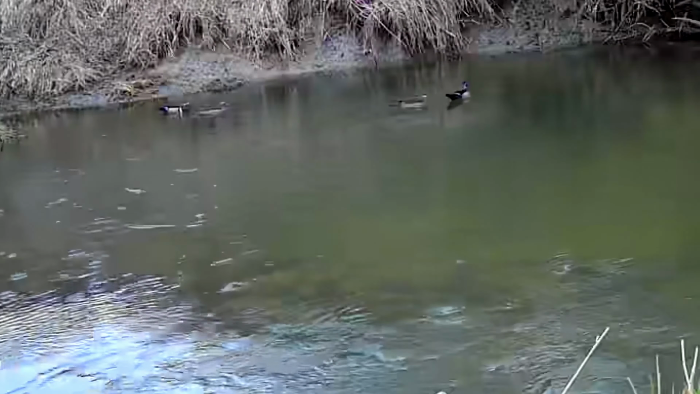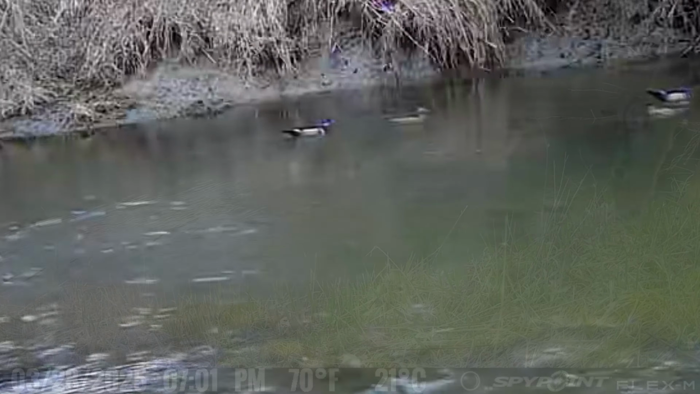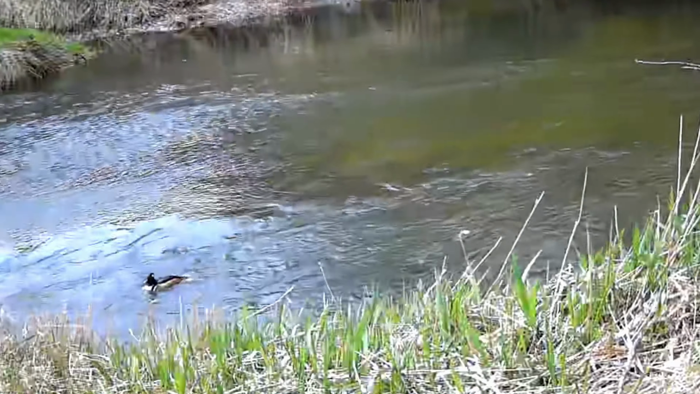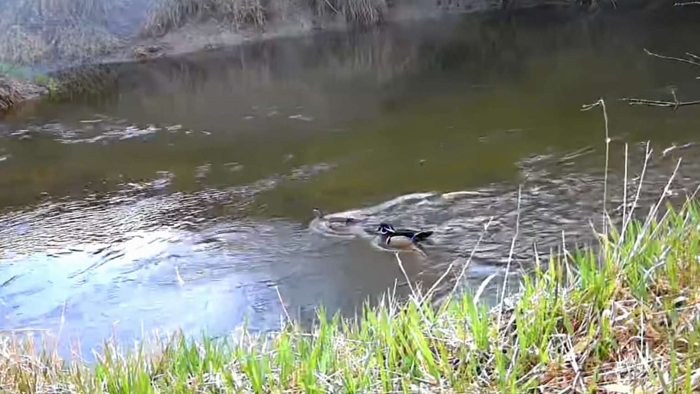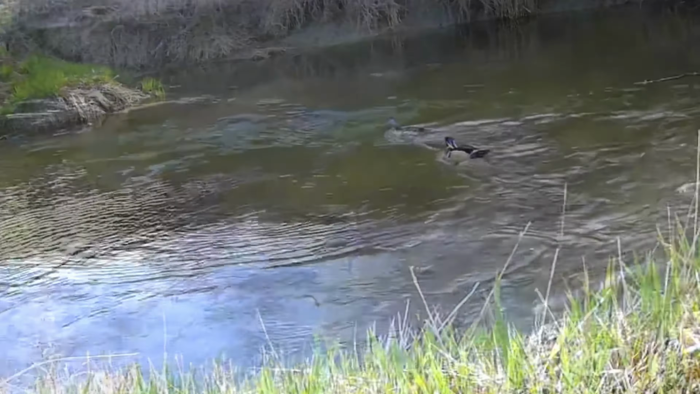I'm not sure if those are the mallards or no, those are the wood ducks. Two pair of wood ducks. Hard to tell sometimes. There's only one deer in this game camera here on the creek. This used to be a great crossing for deer. They were crossing this creek right here all the time. I don't know if it just got deeper in this area, or if the bank got washed out. I don't know what happened to the deer trail across here, but it is not here.